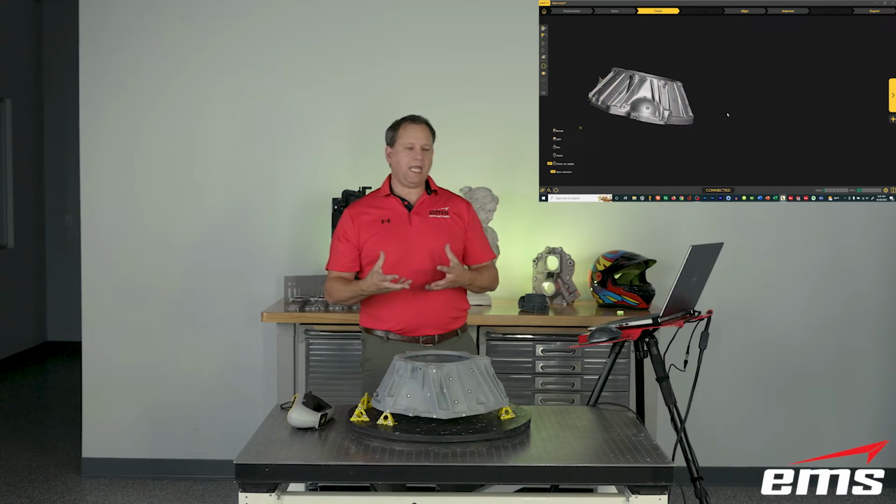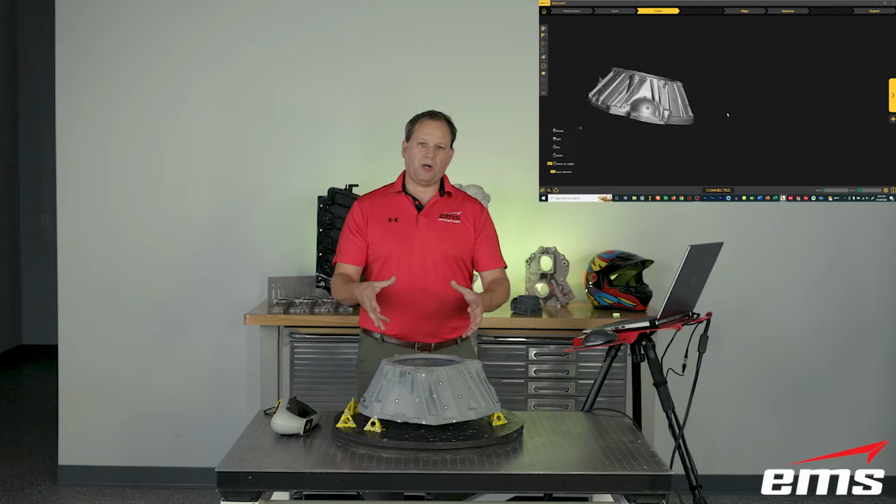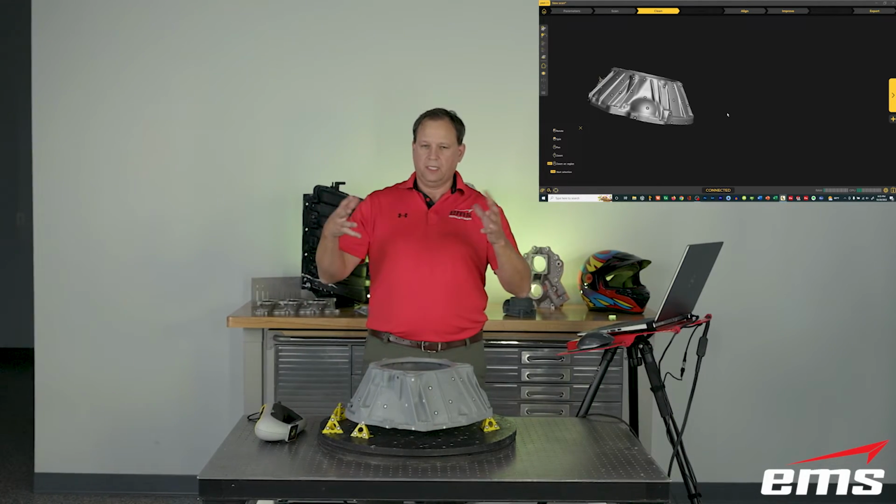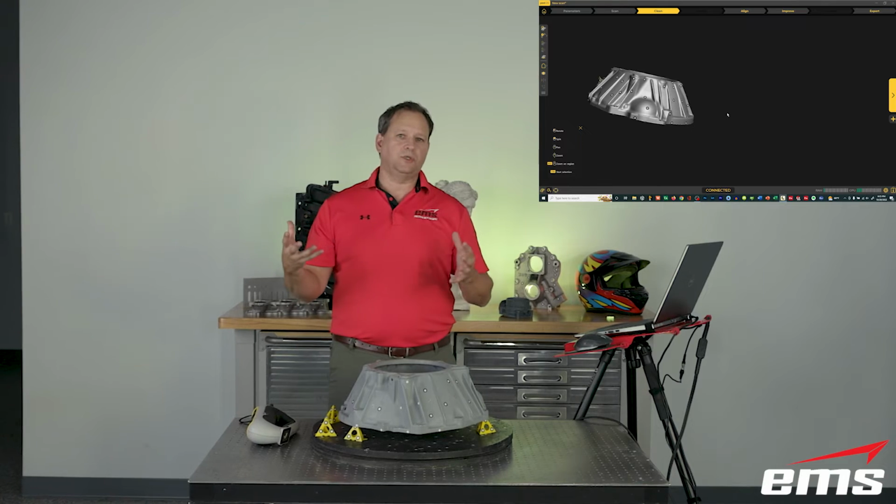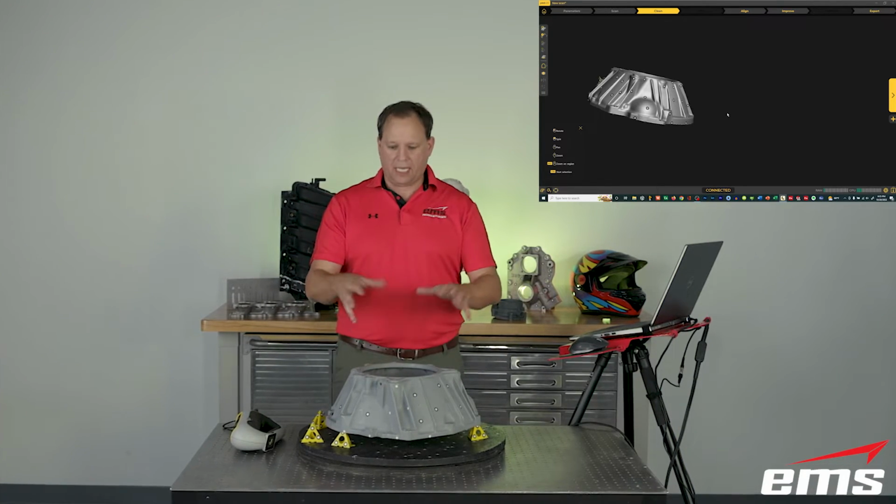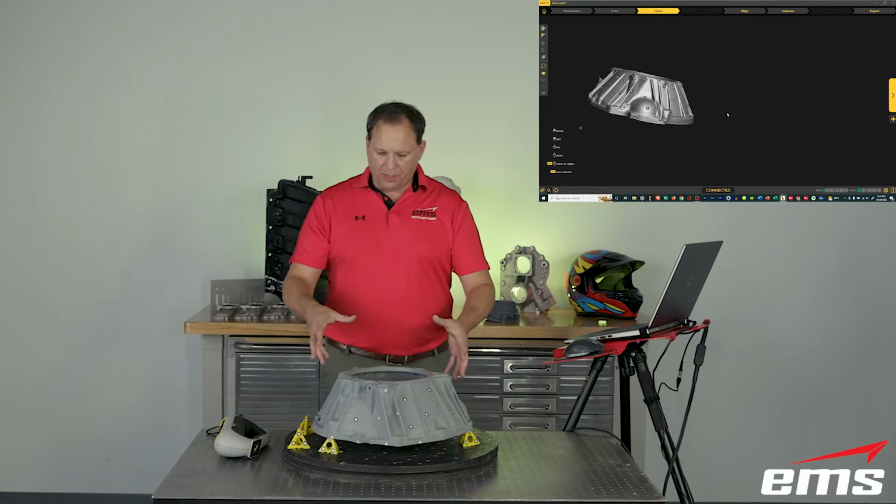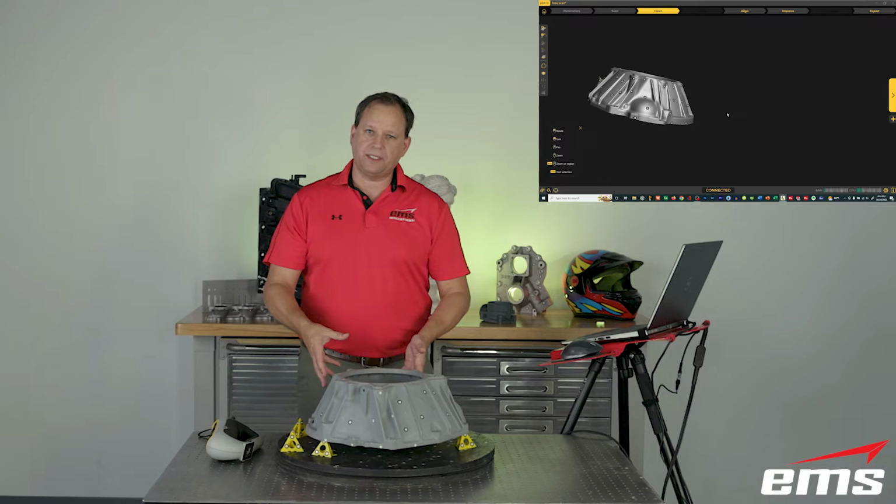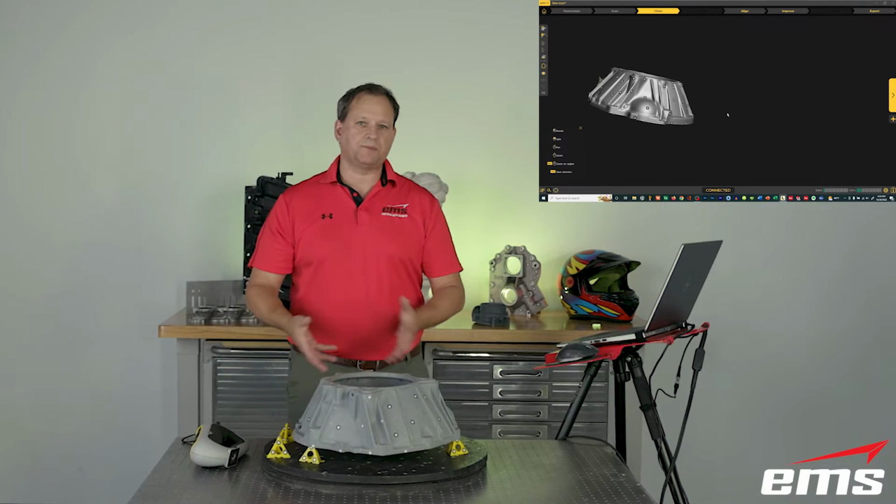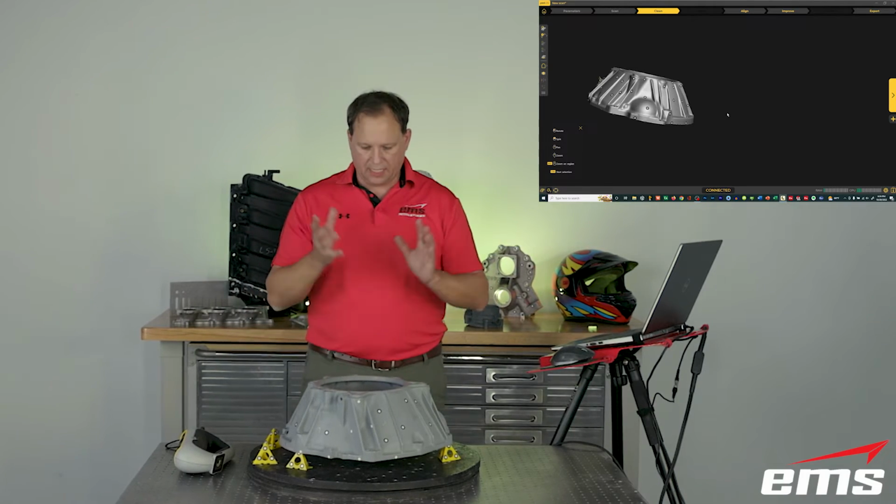Now, if I was done scanning, I can go to the next step and start processing. But this part, as with many parts, has two sides to it. I mean, unless you're scanning a ball or a statue, even that, usually there's a bottom on it. I need to scan the inside of this bell housing. So how do I do that? Well, if I move the part now, because I have targets on the table and on the part, if I flip it over, that relationship's all messed up. So I'm going to want to do a new scan and then put those scans together.